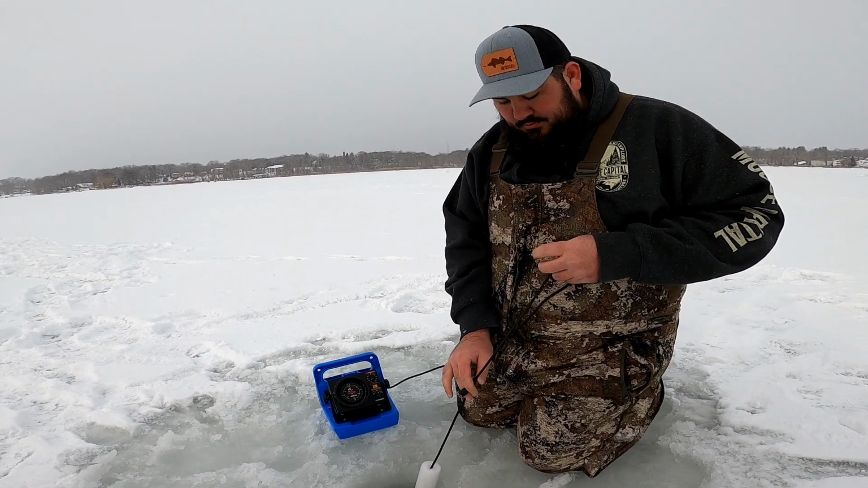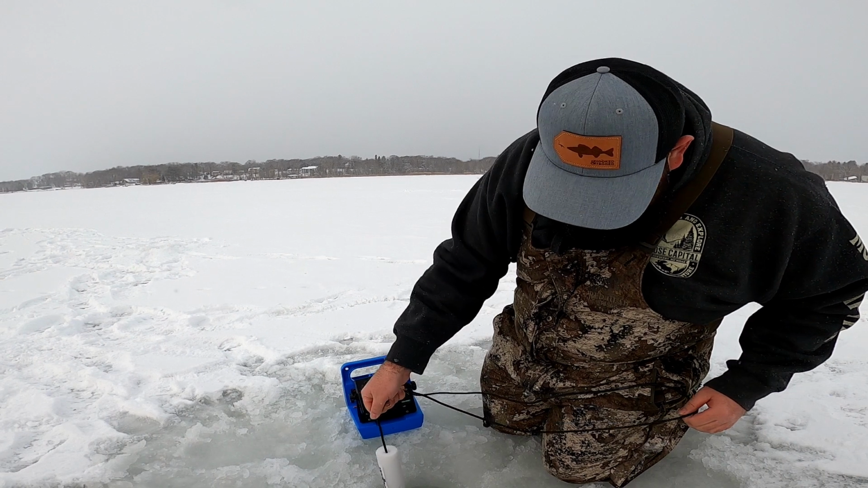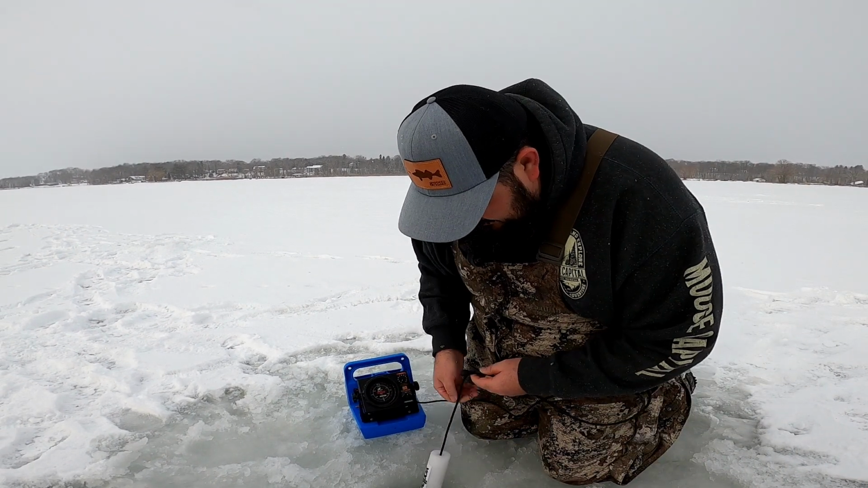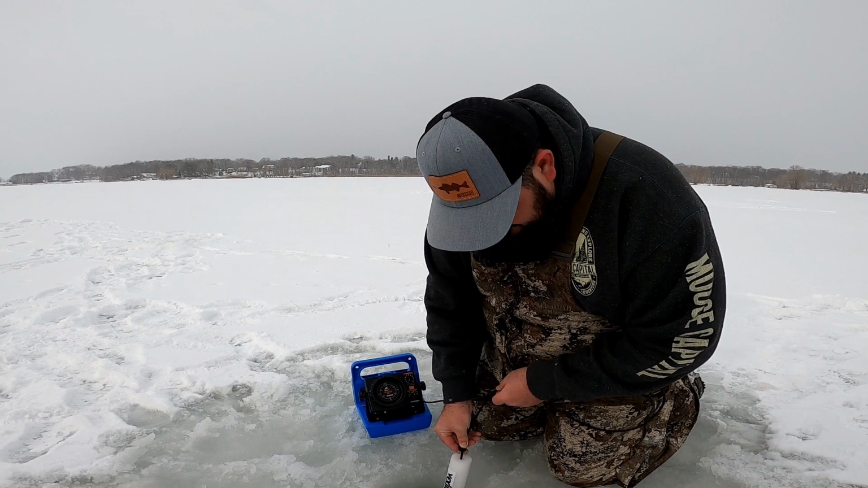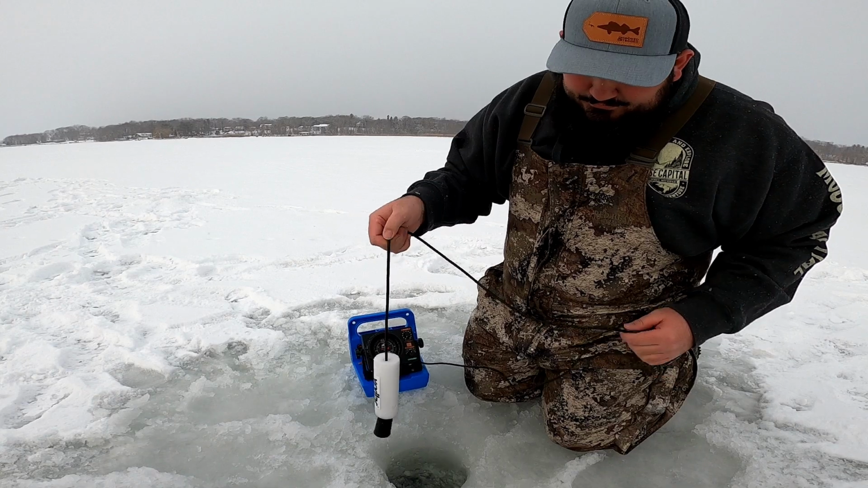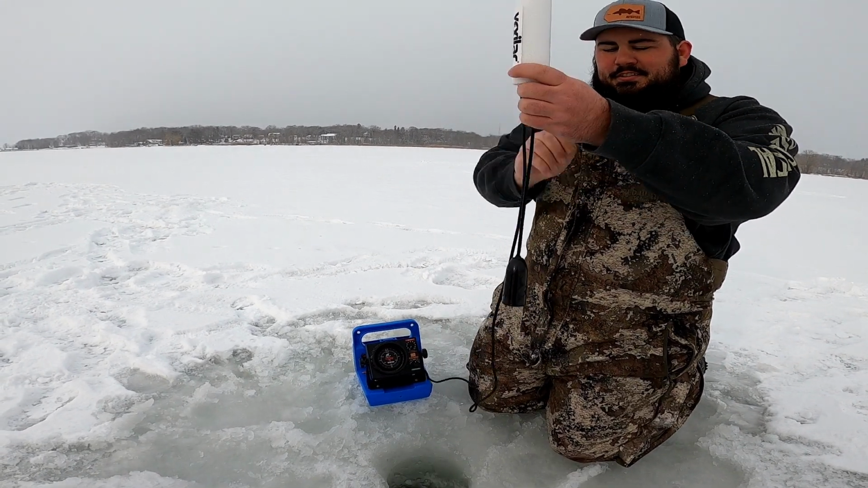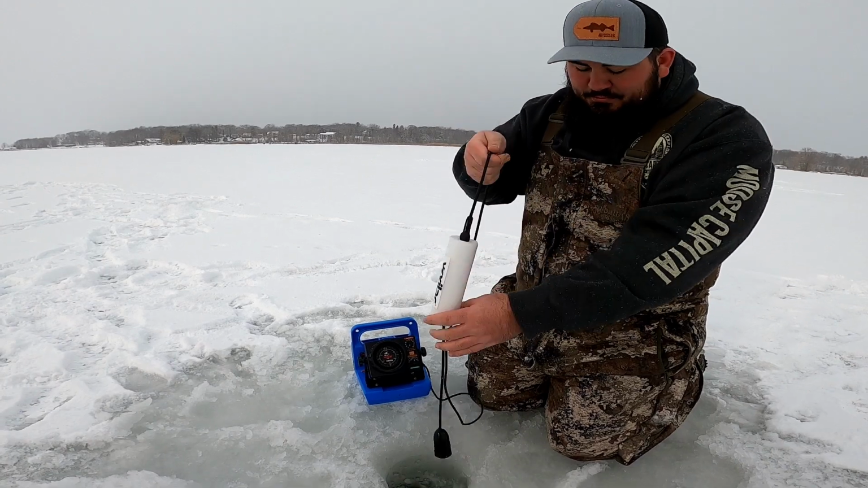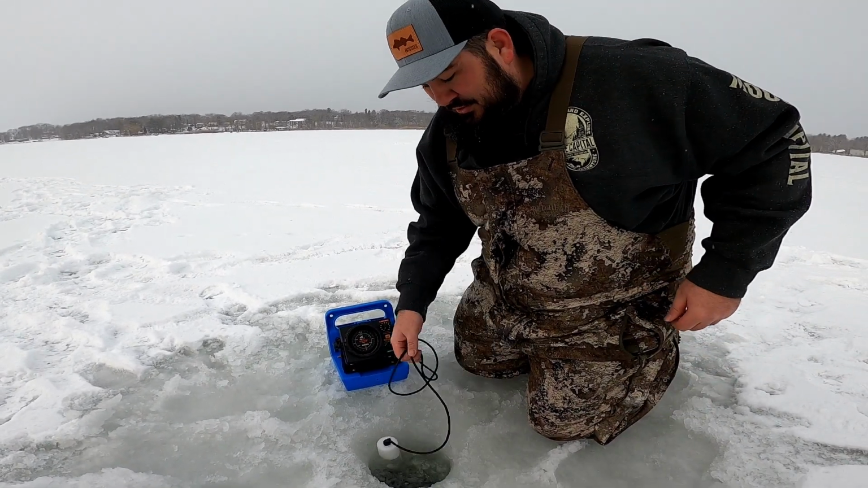This stop's got to go way down here. See what happens. So I'm just putting the float stop on there. That, you know, determines how far that's down there. Try to have that even with the bottom of the ice. This might be a little farther than the bottom of the ice, but it's going to work for demonstration purposes.